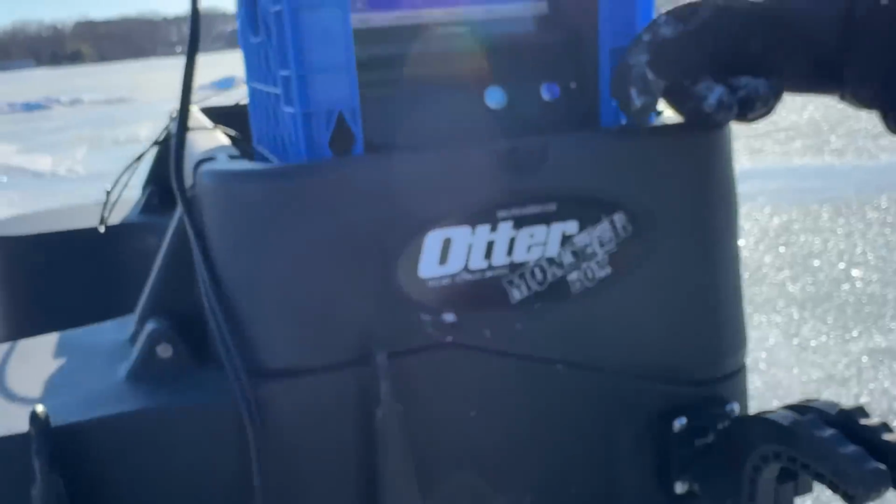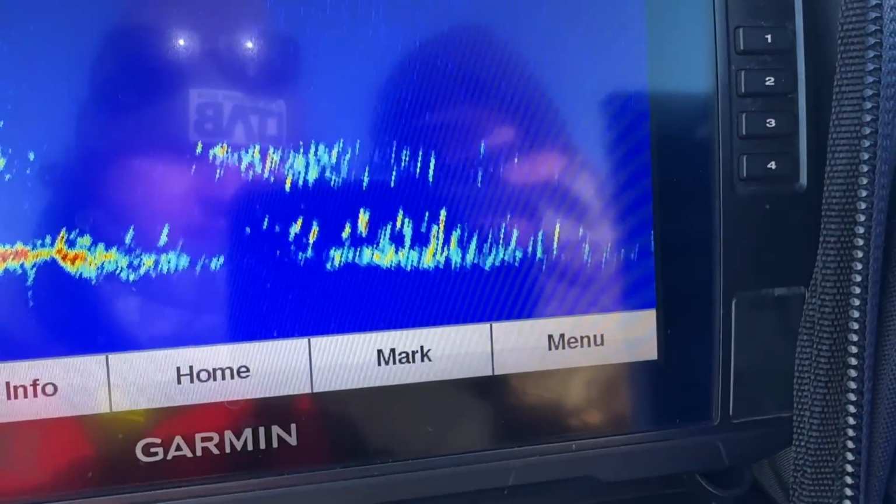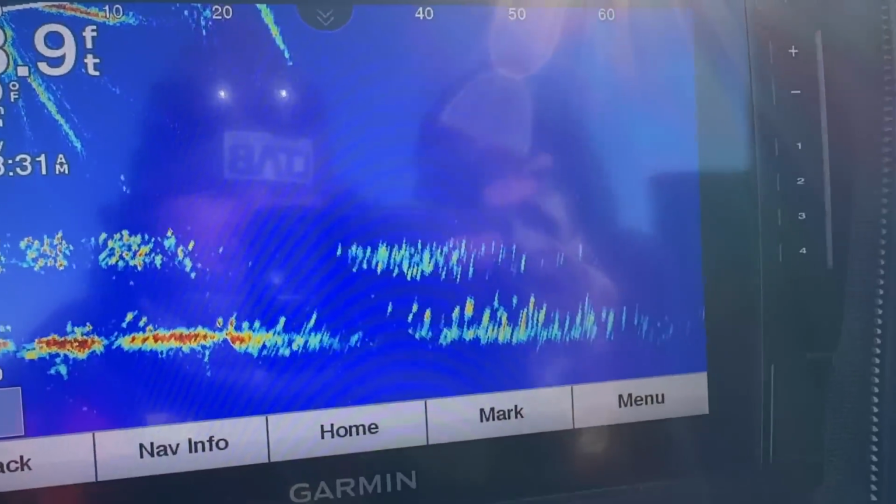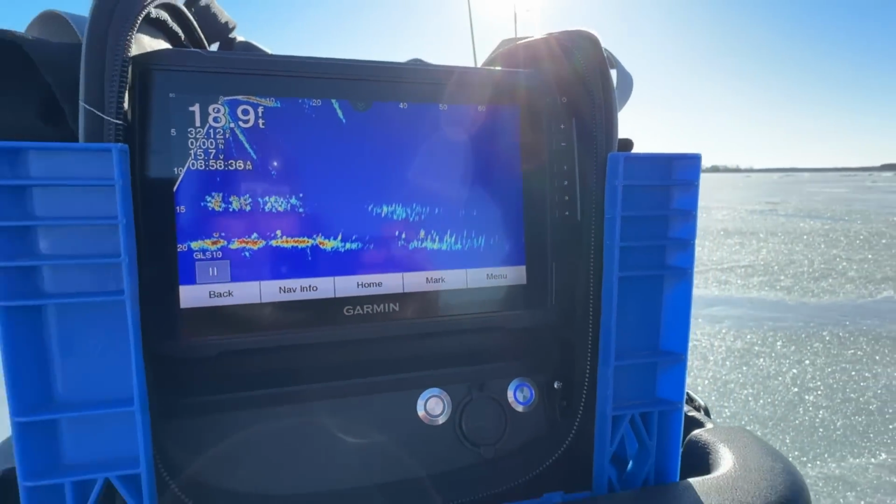Okay, well, we have found out that the fish are definitely mixed size-wise. All right, well, the top stuff is bait. The bottom are all fish. Just everywhere. 60 feet. There's like 300 fish right there just chasing this bait around.